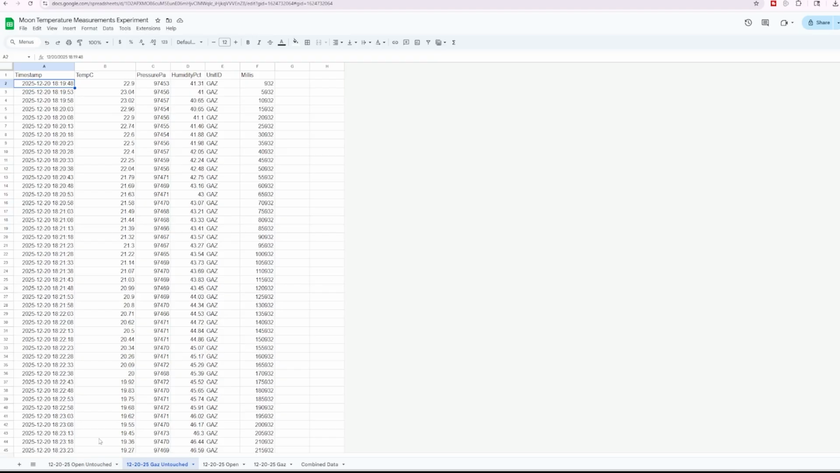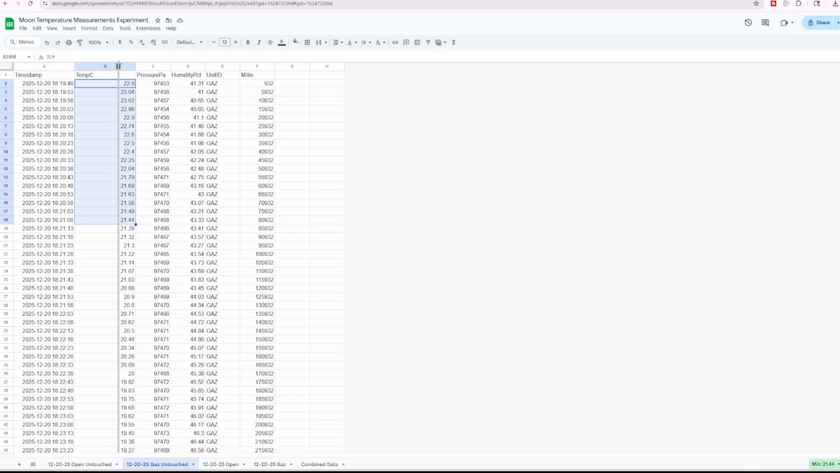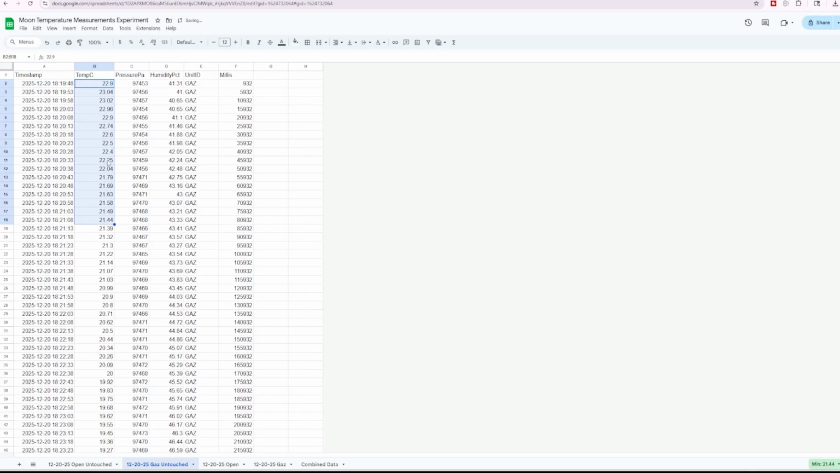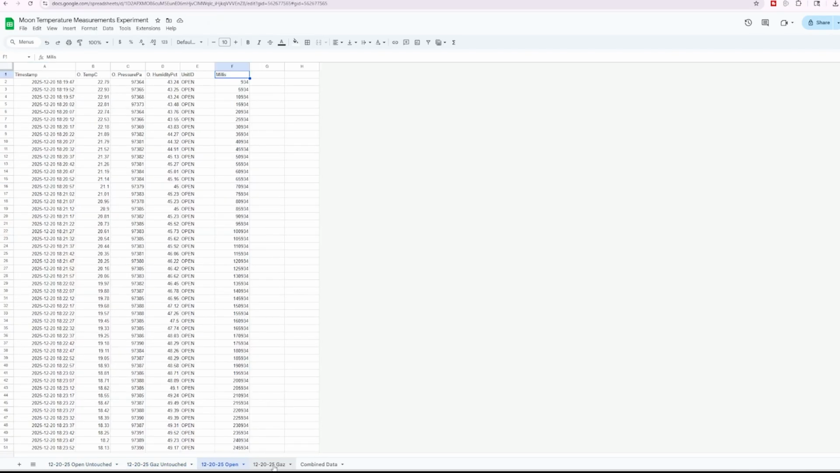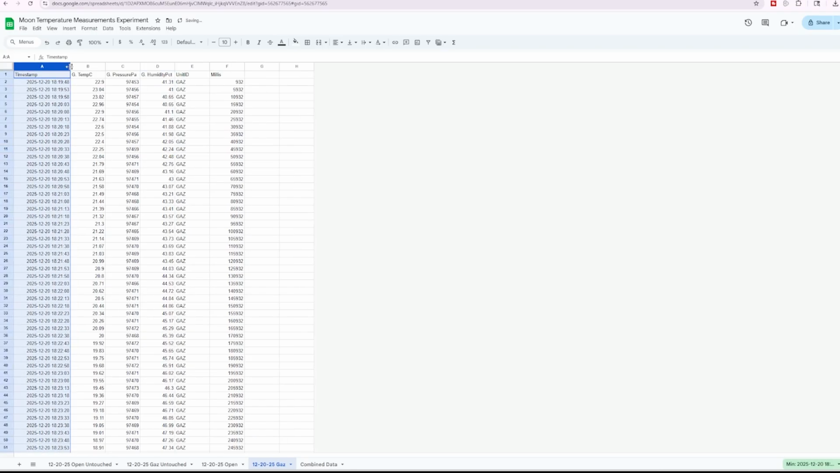So I'm just going to use this time that's within a second of each other and just compare the temps straight down. But I'm going to share this data publicly. So this is going to be untouched, these two, and then these two I'm going to mess with. You can kind of see I just put an O on here and a G on there. That way I can just copy these columns and keep them all organized.